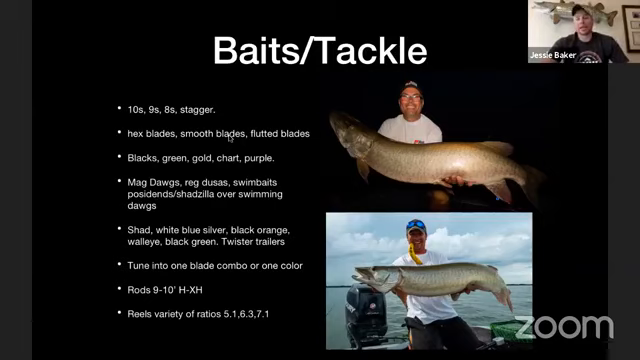Swim baits, they obviously like swim baits, came on strong the last few years in musky fishing. Poseidons and Shadzillas definitely work, I think, better in the summer, but the swimming dogs, which is kind of funny, definitely outperform those two in the spring. I think it's just due to the tail kick. The swimming dogs are much more subtle.